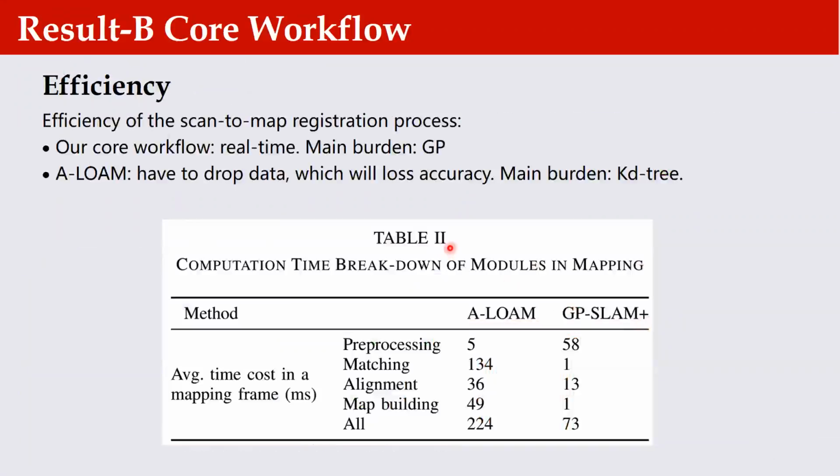Here we also compare the efficiency of the scan-to-map registration process in both methods. Our core workflow completes both odometry and mapping in real time, whereas the mapping thread in A-LOAM has to drop data, which will lead to accuracy loss.